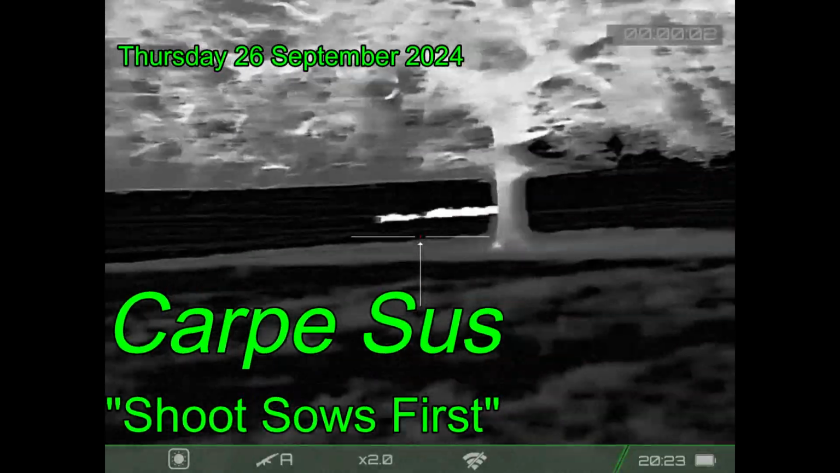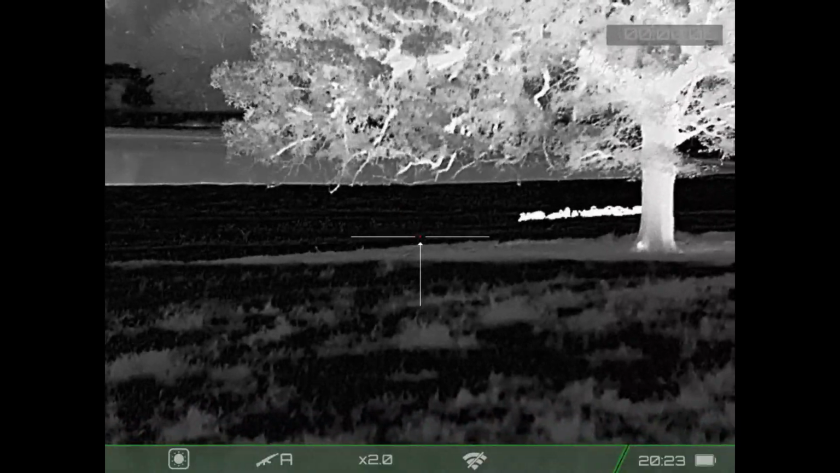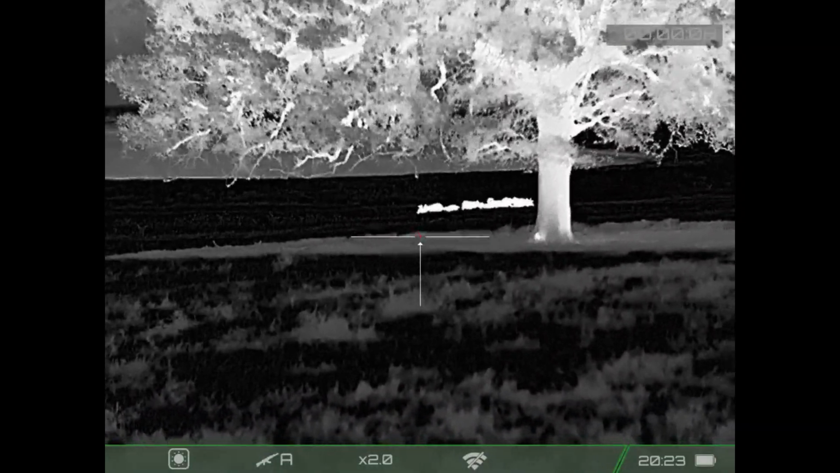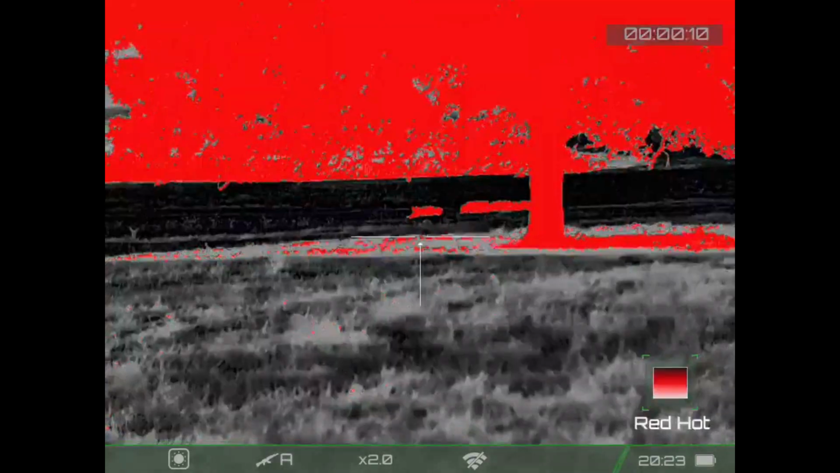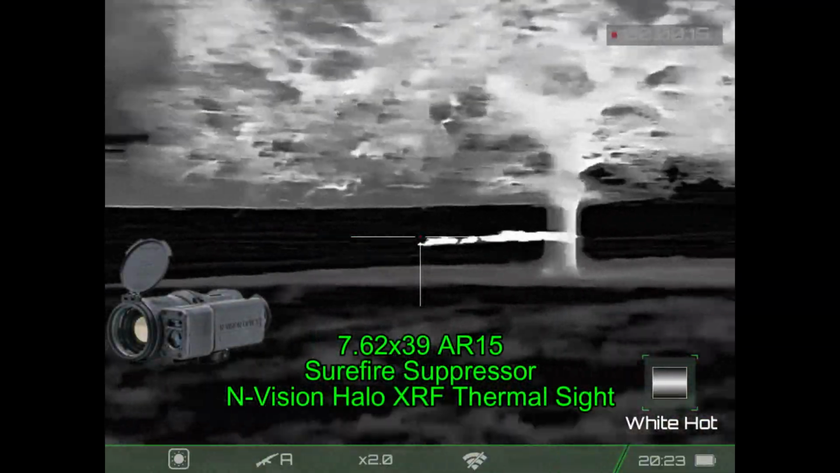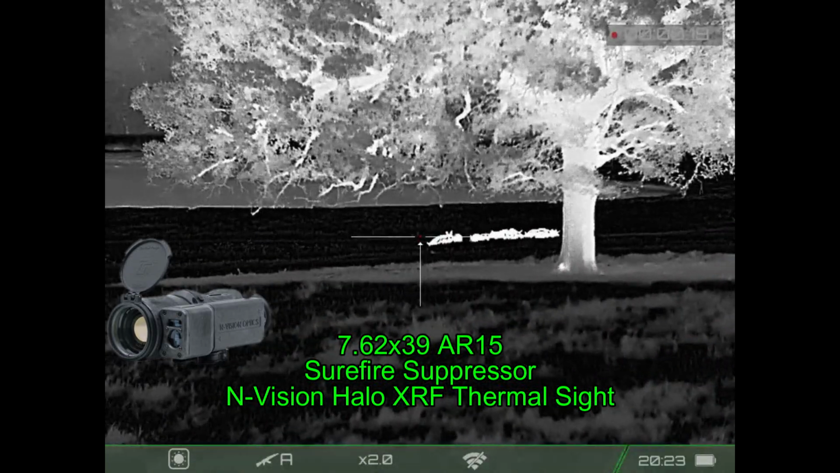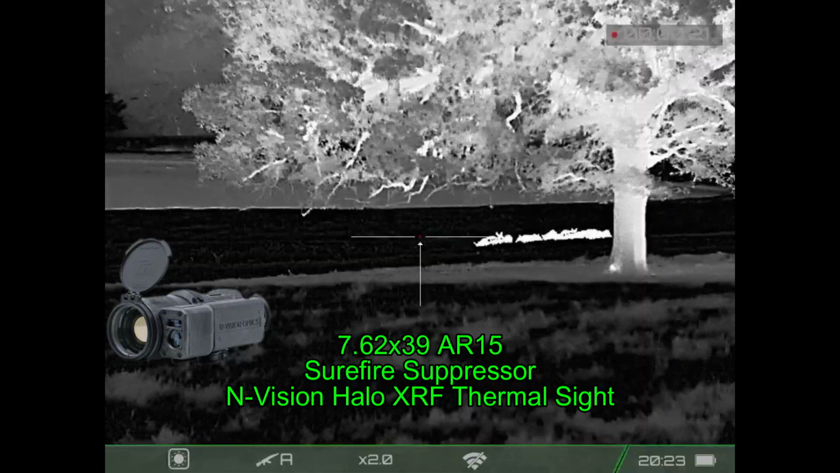And Carpe Sus. I'm about 3 days post-op at this point, and one of my landowners called, said hogs are back and doing a lot of damage. Ben couldn't show up, so I gave my buddy Jake a call. Jake hunts on a nearby property. We've hunted together in the past, and he brought a 7.62x39 out with his N-Vision Halo XRF thermal sight.